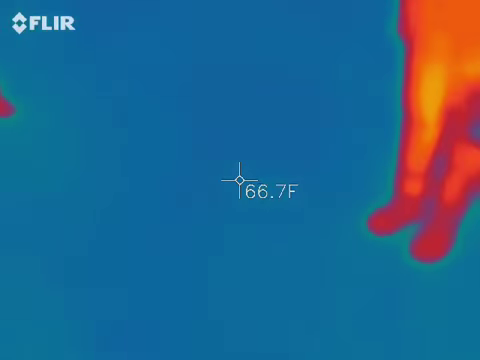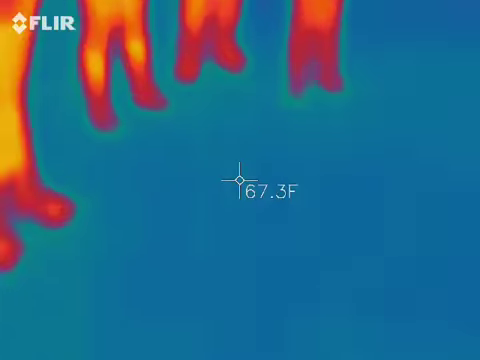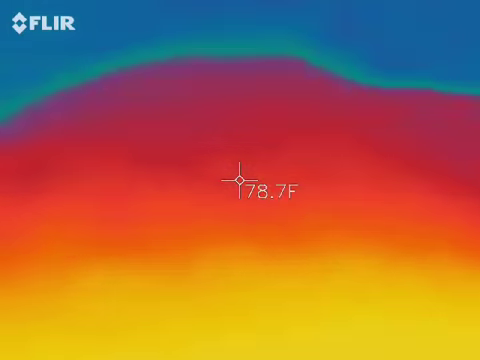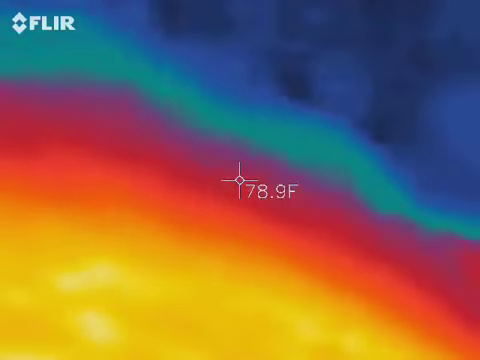So we did get that the house caught on fire. That was the Great Fire of 1861. There wasn't anything happening inside the house. It was a big fire for Charleston, so we call it the Great Fire for a reason.